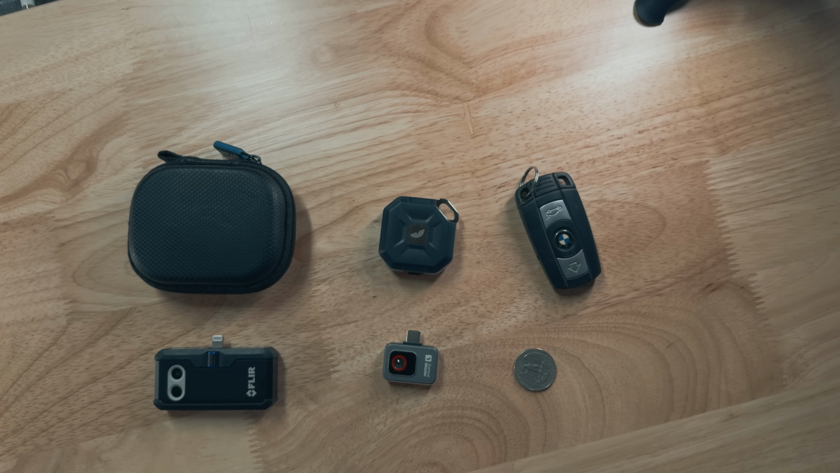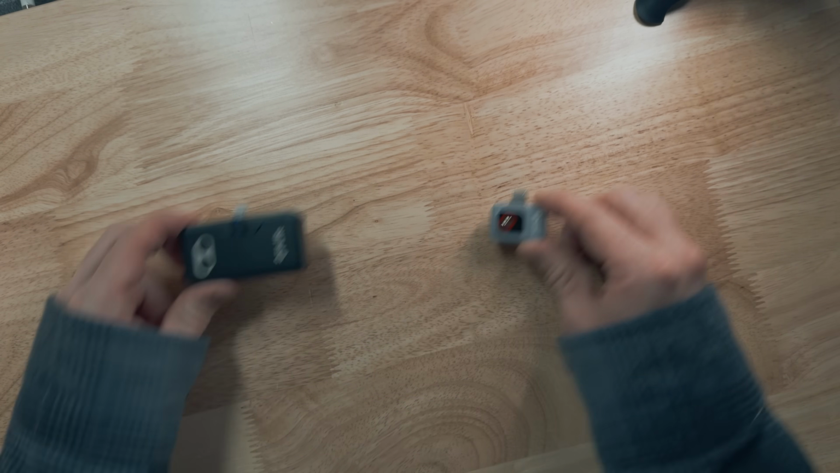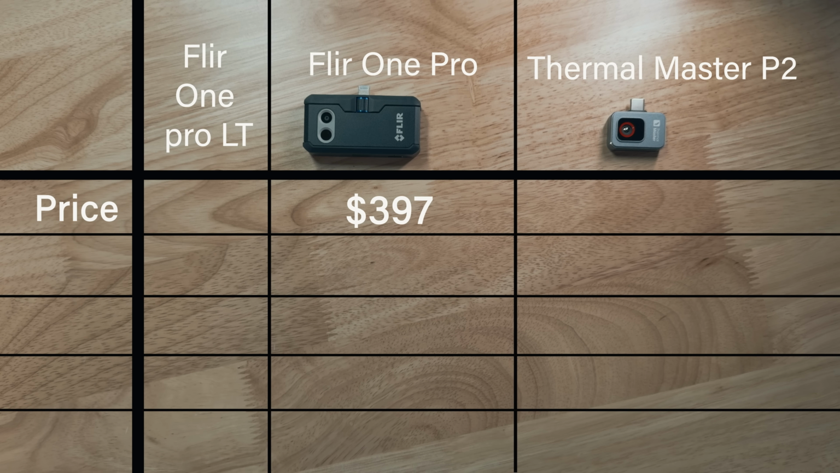So as far as the specs go, the Flir One Pro costs around $400, and the Thermal Master P2, if you use the coupon code down in the description below, is around $200. And don't get confused with the Flir One Pro LT. That one does not have a very good temp range. The P2 goes a lot higher.